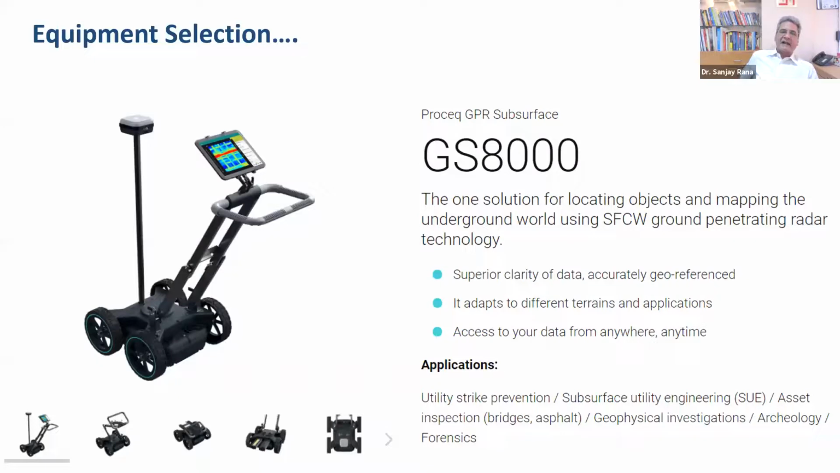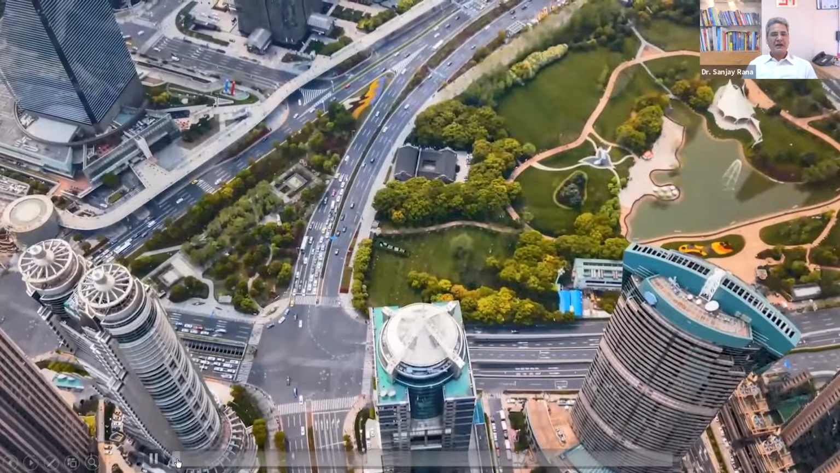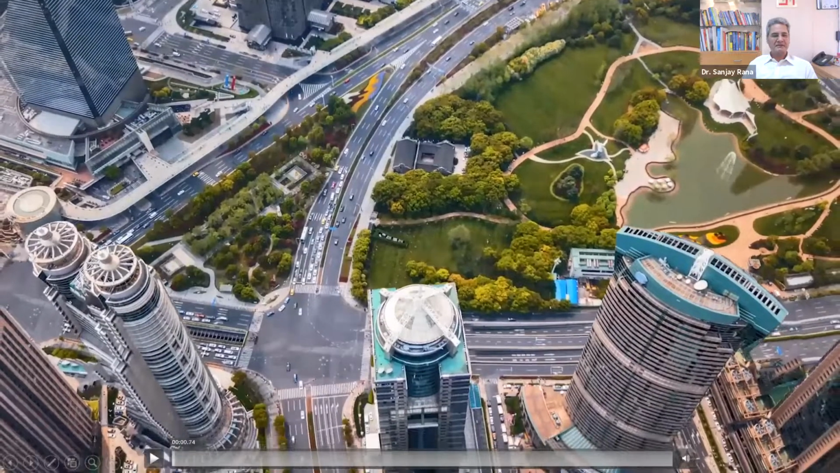So this is GS8000. This is one solution for locating objects and mapping the underground world using SFCW GPR. Superior clarity of data, accurately georeferenced, adapts to different terrains and applications, access to your data from anywhere, anytime. All this I'll be covering. Applications obviously involve utility strike prevention, SUE, asset inspection, bridges, asphalt, geophysical investigation, archaeology, forensics. As we know, GPR has so many applications, but today we are going to focus on utility mapping. Often this is something we just don't know. But I'd like to play a small video so that you can have a feel of this system.